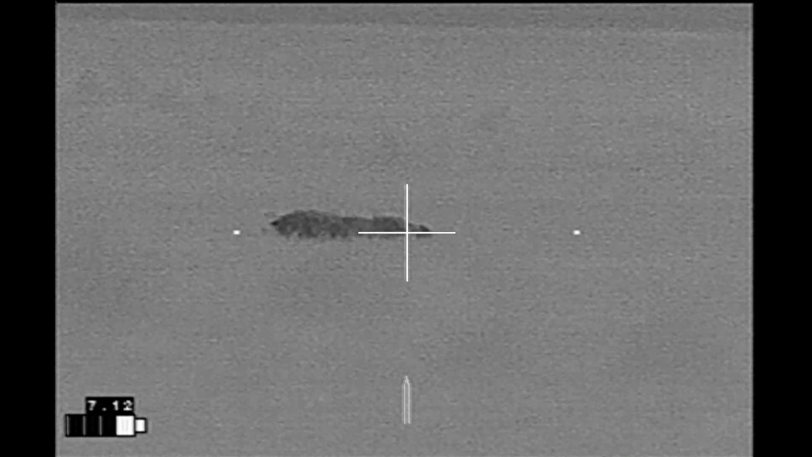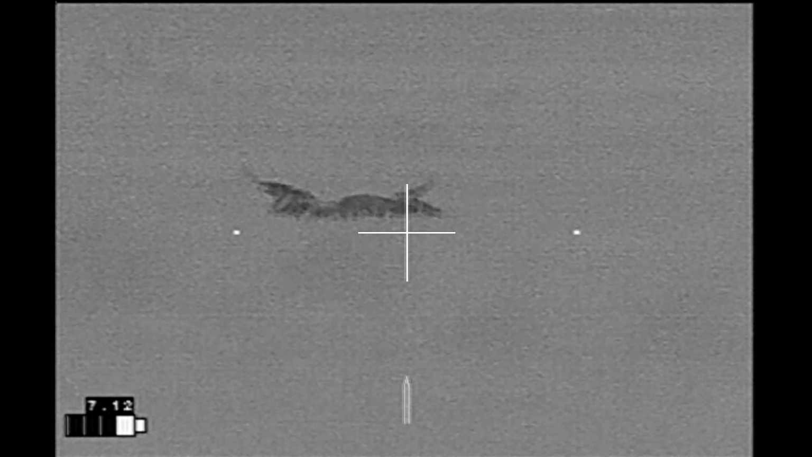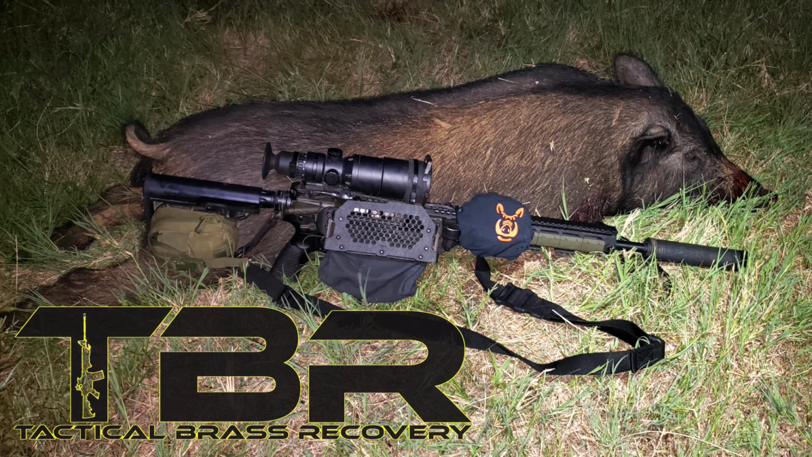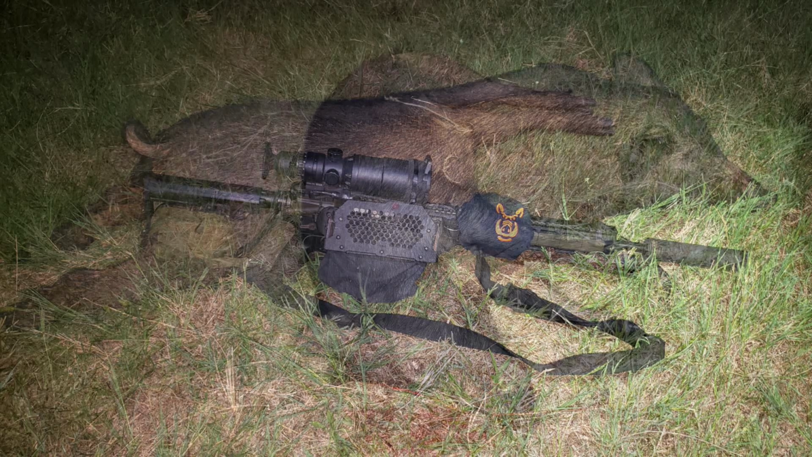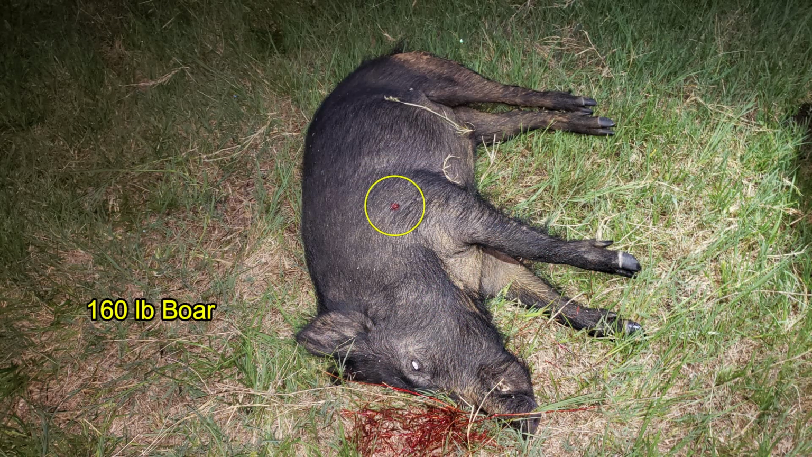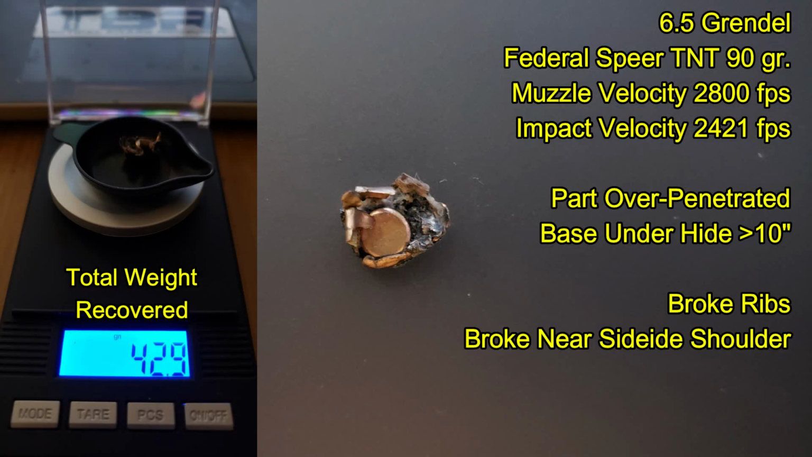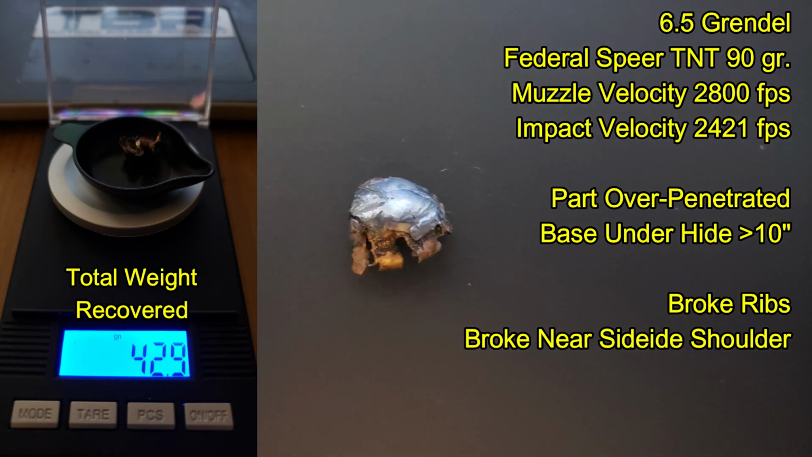Nice. Safe. Brass Catcher by Tactical Brass Recovery. He turned out to be a 160-pound boar, with part of my bullet exiting out right here. The metal detector revealed that another part of the bullet was underneath, and sure enough, there's the rest of the bullet that did not exit. It came in at just under 43 grains, probably the largest Spear TNT bullet fragment that I've recovered.